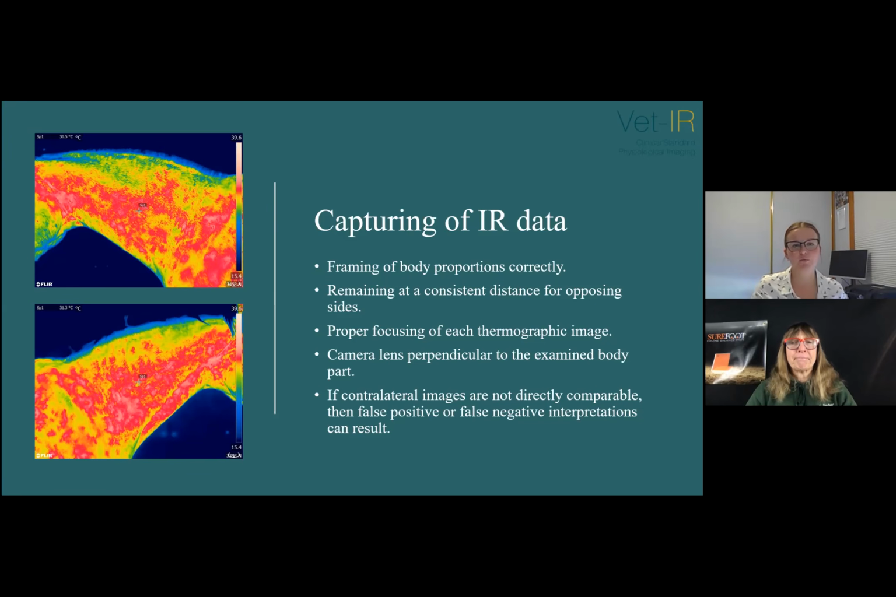So like the example here, the neck's nicely framed into the image. They're at a consistent distance for the opposing sides. It's nicely focused and the camera lens is quite clearly perpendicular to the examined body part. So it's comparable. And this is the same horse, the two sides of his neck?